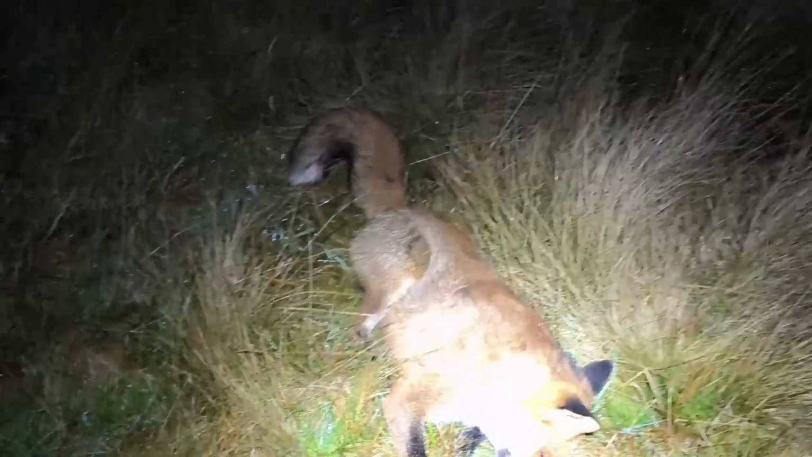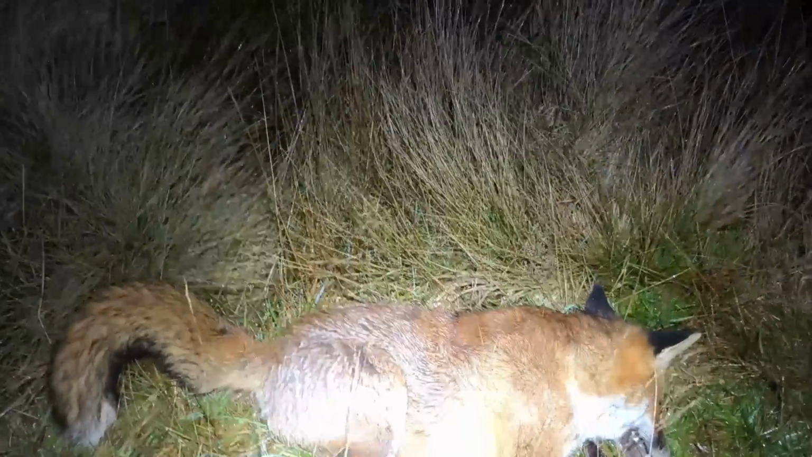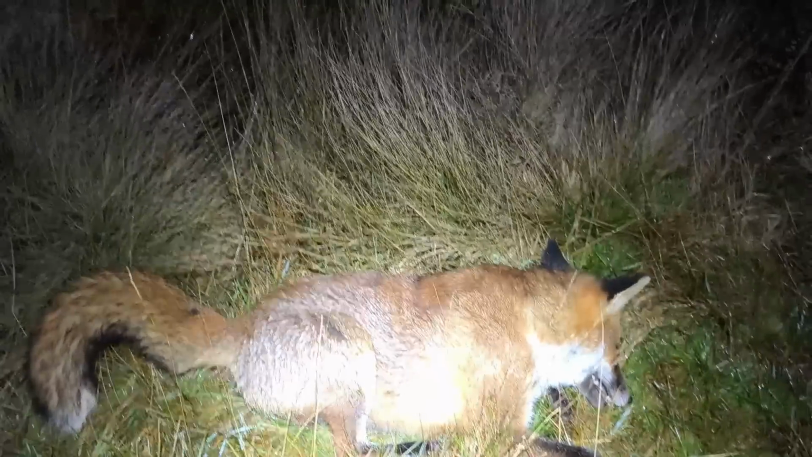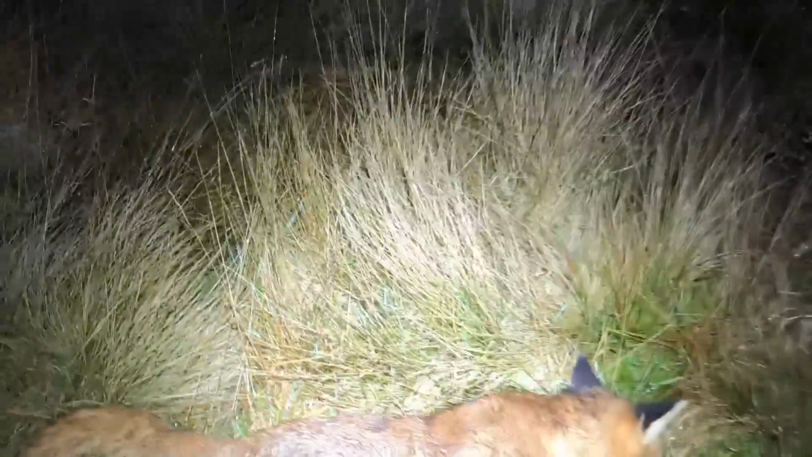Right, and that's the first one. Dog. Right. My spotter, caddy friend and myself are now heading back to the vehicle. I'm pleased he can't hear me. Right, well, my friend's had enough now. We've got the one there, the one dog fox.